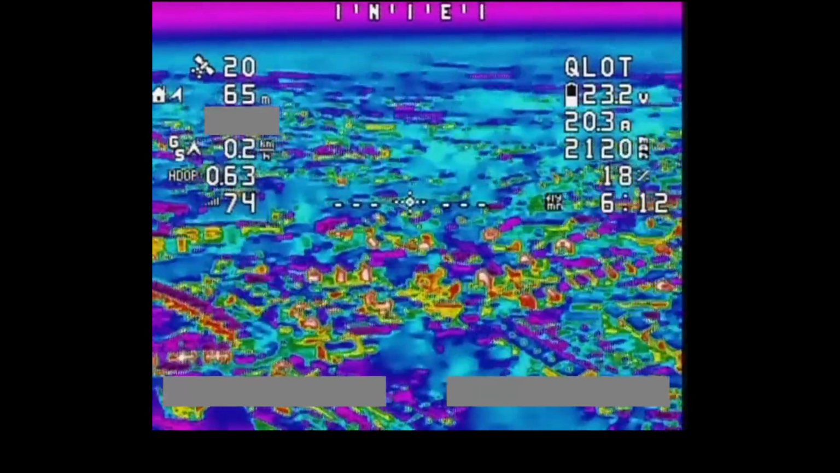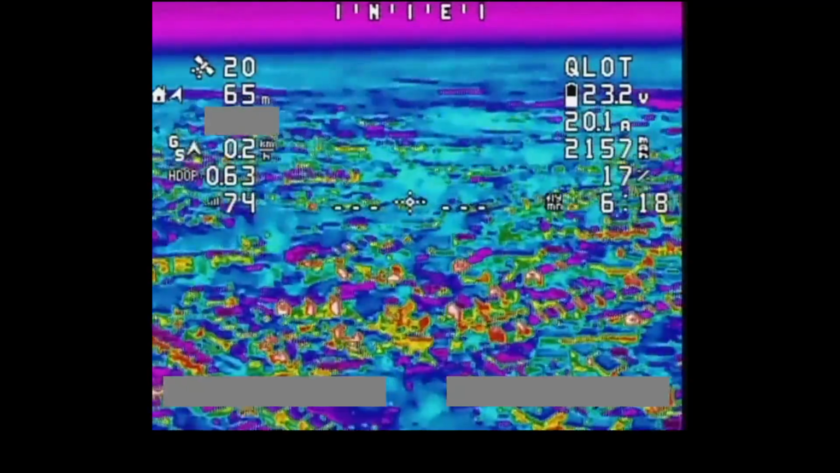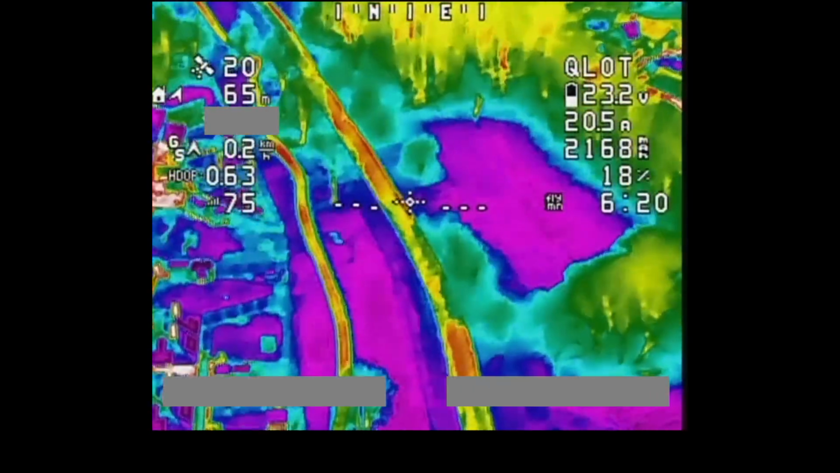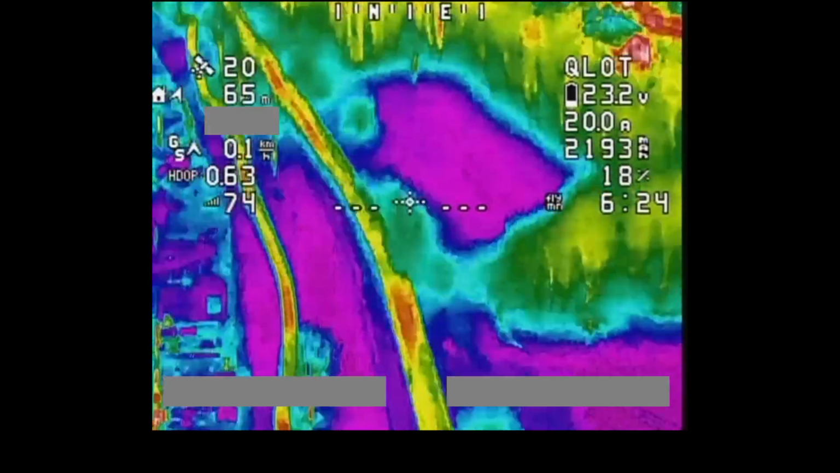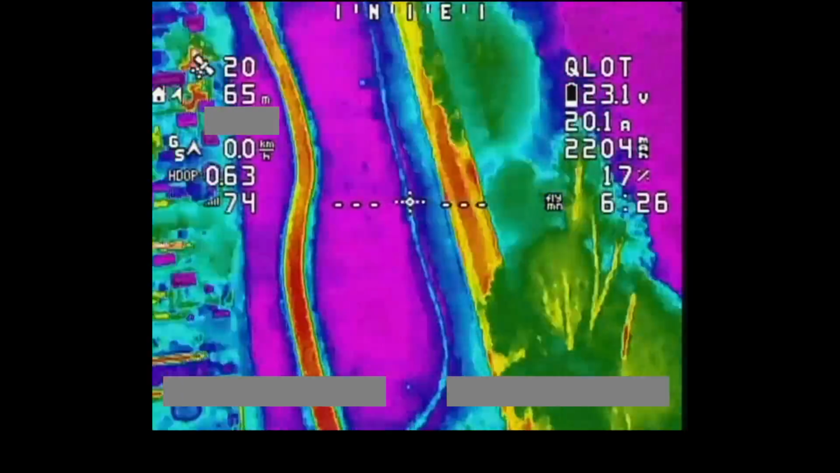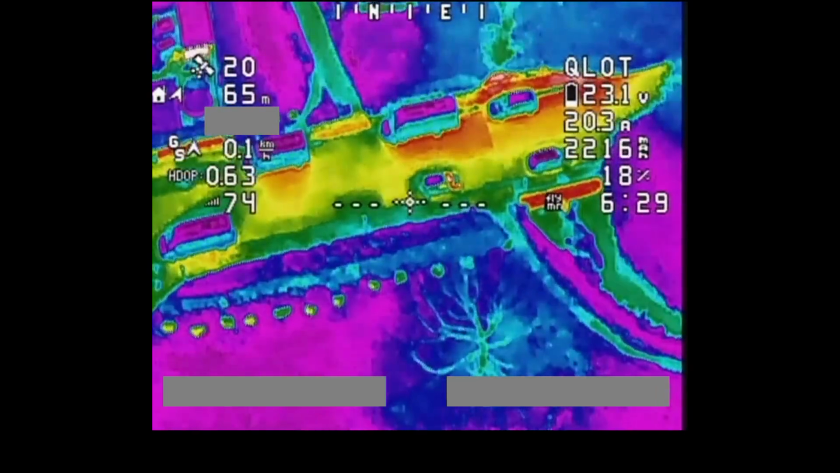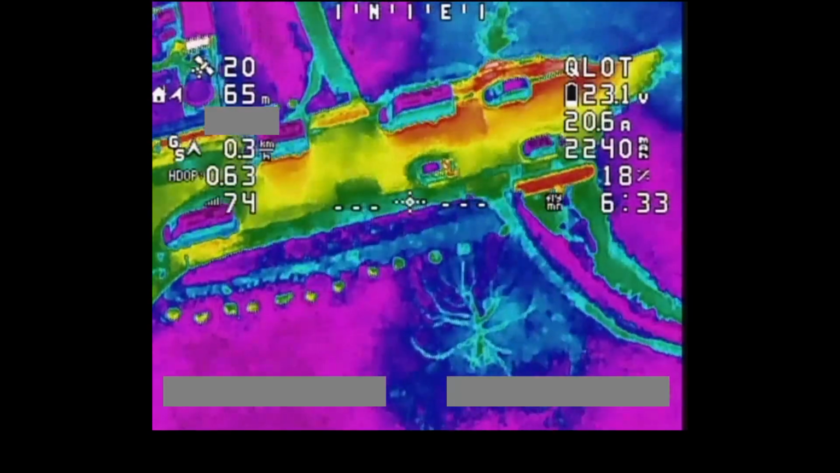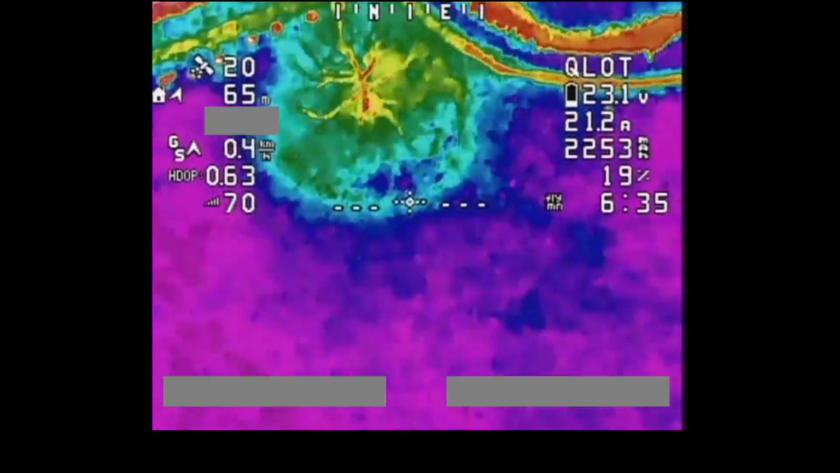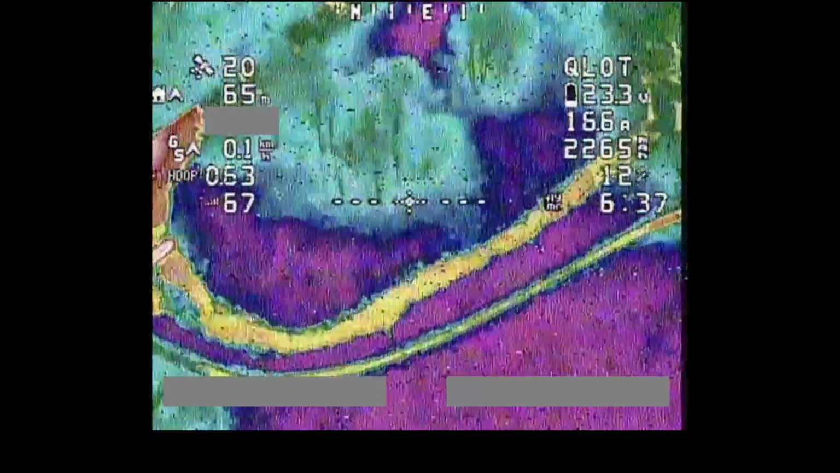Obviously there I'm looking across the town at various buildings, but I think if you didn't know what you're looking at, that does just look like a bit of a multicoloured mess, doesn't it? It's hard to tell, like, there's a stream there and there's a path beside it, but they both look quite similar. It is hard to make out what it is you're actually looking at with this full colour palette, even though it does look very, very cool.